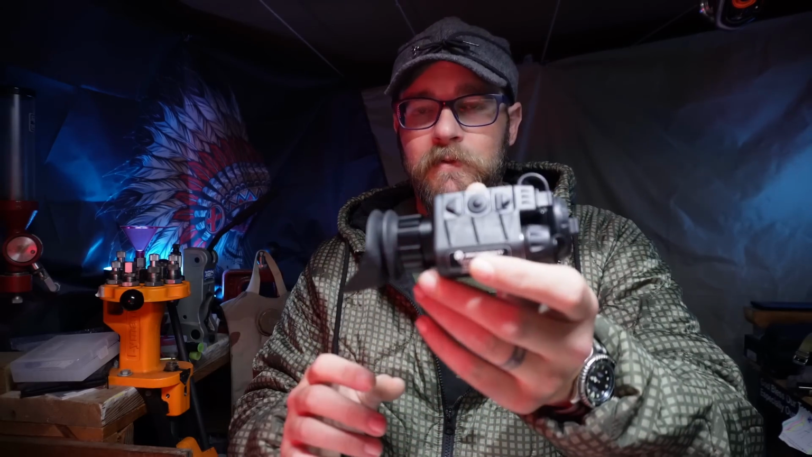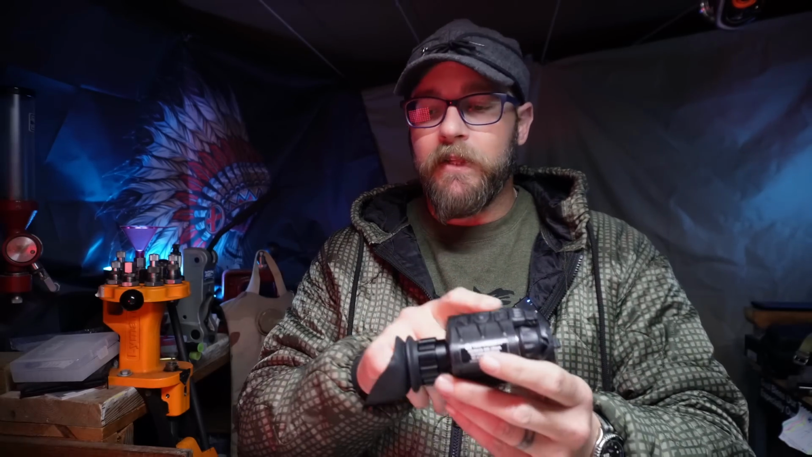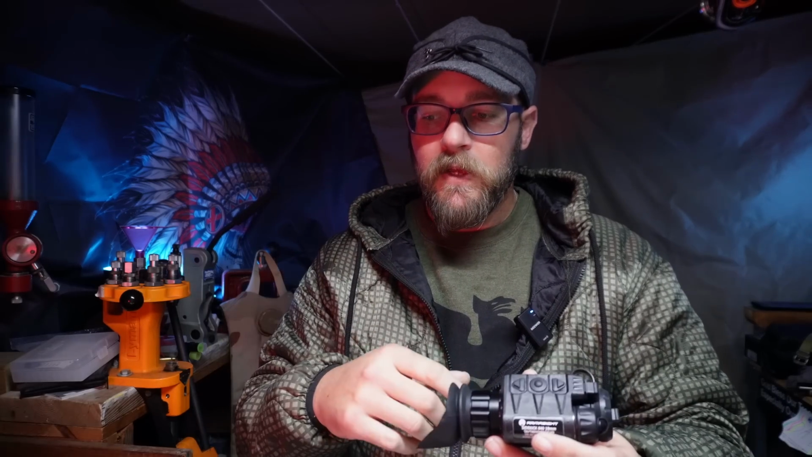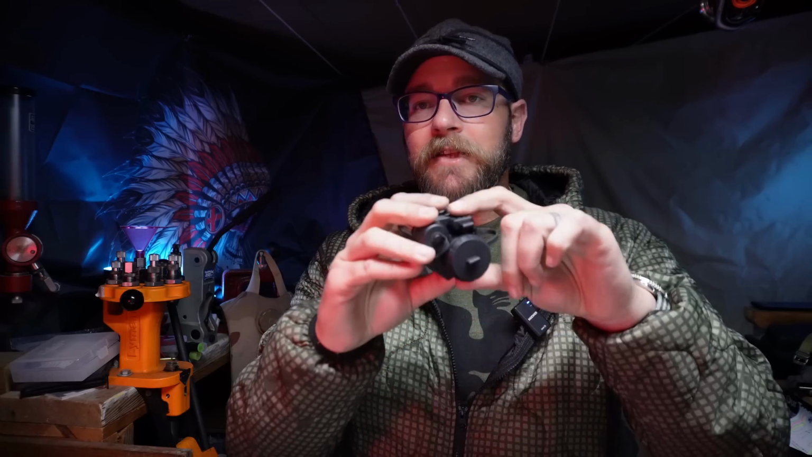Some of the stuff that this guy does, and I'll be honest, it took me a second because I only have 3 buttons, right? But what I get with the 3 buttons is, if I single press the front button, I cycle through my zoom, 1, 2, 4 power. And if I have the menu open, which is holding down the middle button, I can cycle up with my up button. Really simple to do.